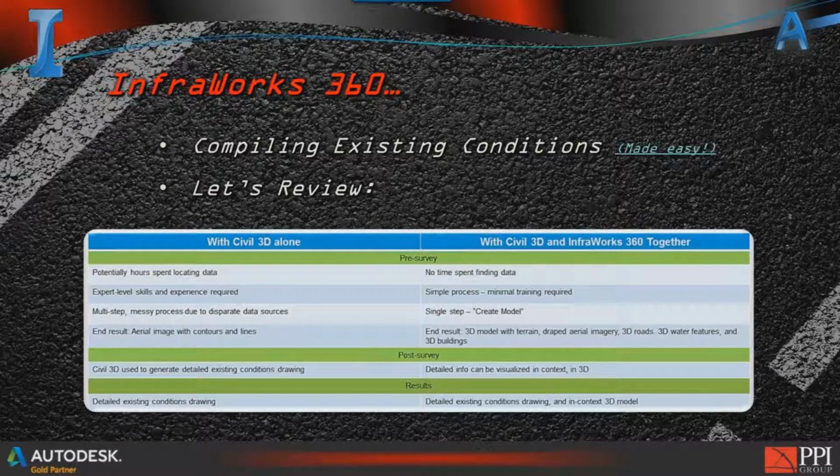Now, at the end of that video, and I borrowed this from Eric as well, I thought this was kind of interesting, where we're looking at the two side by side at the end of it. And again, this is at the stage of just compiling the existing conditions, so we can actually start our design. If you look at these two, hopefully you can see them, they're a little small. Can you see those okay, guys? Mm-hmm. So potential hours spent locating data, yes.